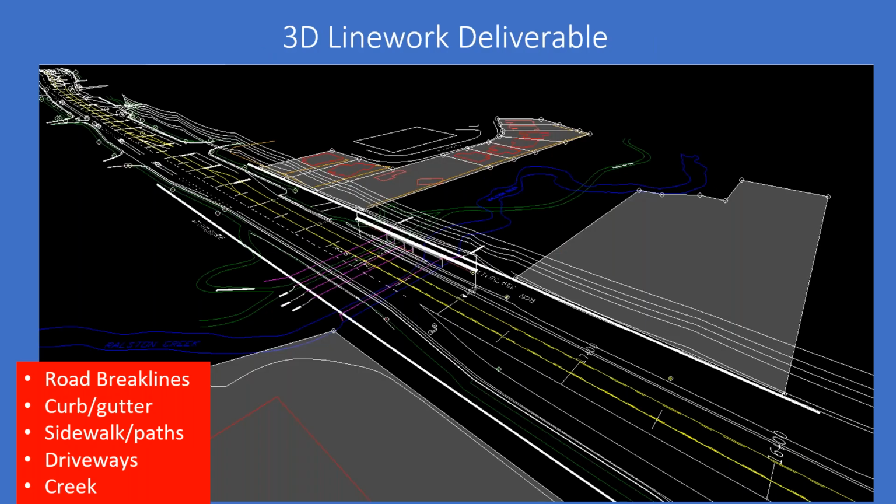And then I'll take back over here when it comes to the 3D line work deliverable. So as I presented in the second episode of our series, I demonstrated how a lot of that roadway line work was extracted, utilizing a variety of different tools, some of them being a little bit more manual, some of them being a little bit more automated.